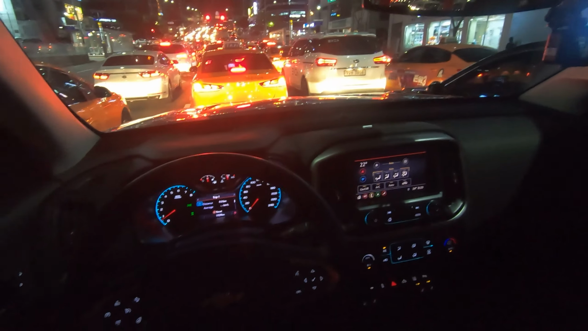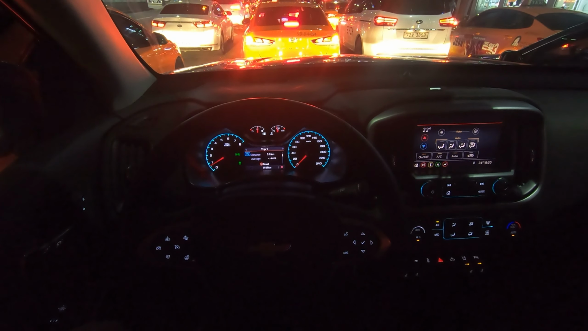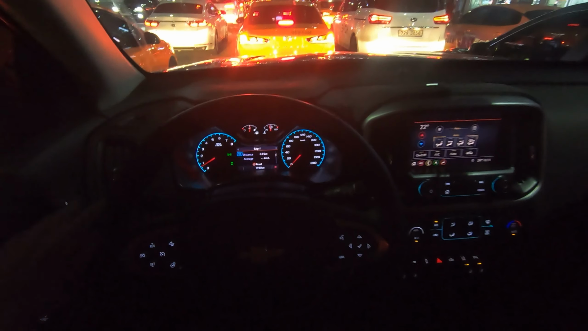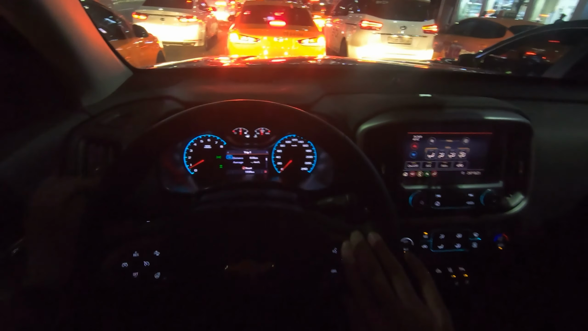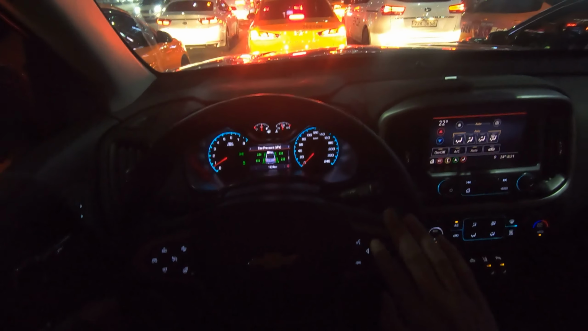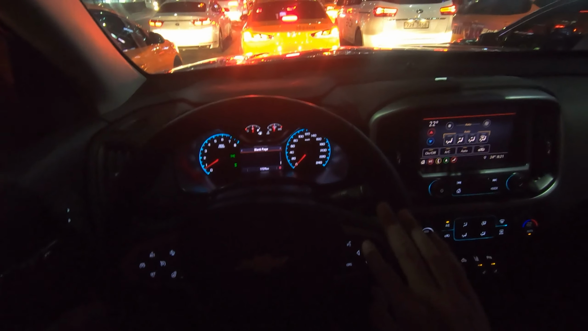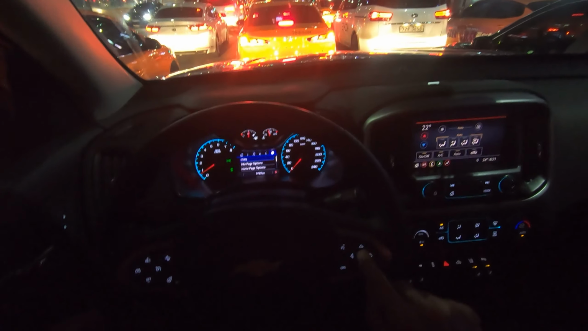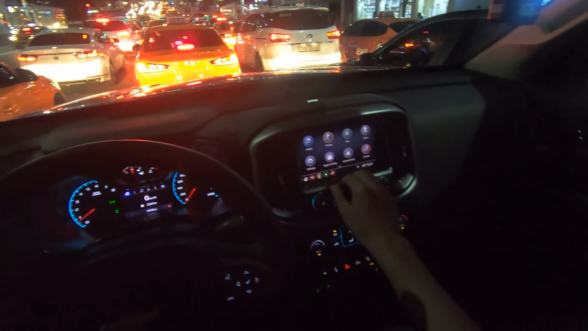Okay, so as you can see, the gauge cluster is really easy on your eyes. I'm not really a fan of the blue-greenish colors. It seems like it's from the Accord. Honda used to use this color for the Accord. But it's got a 4.2 inch LCD screen. It seems like 4.2, it doesn't say on the brochure, but it's giving us a lot of useful information: media, phone setup. And this guy has an 8-inch infotainment screen.